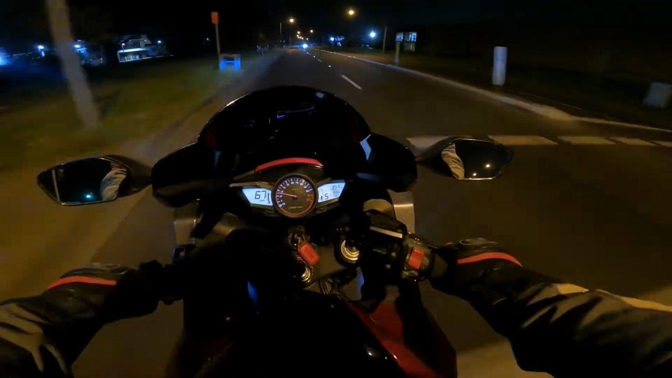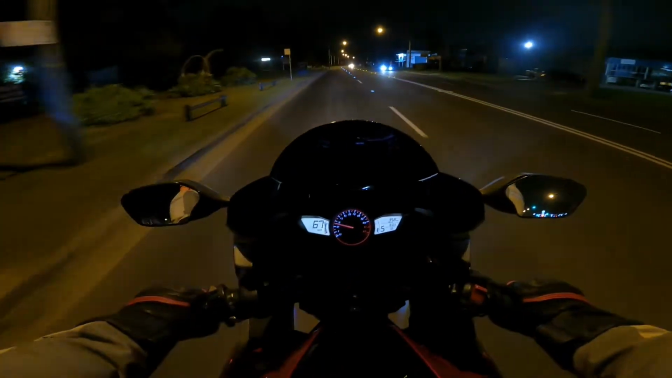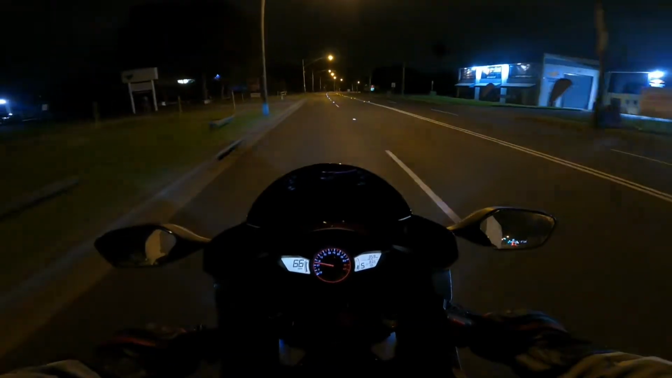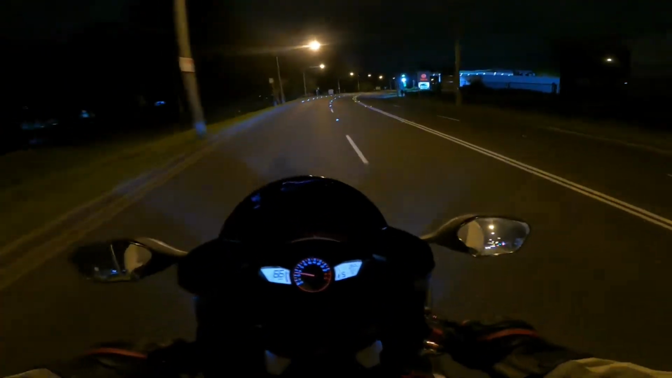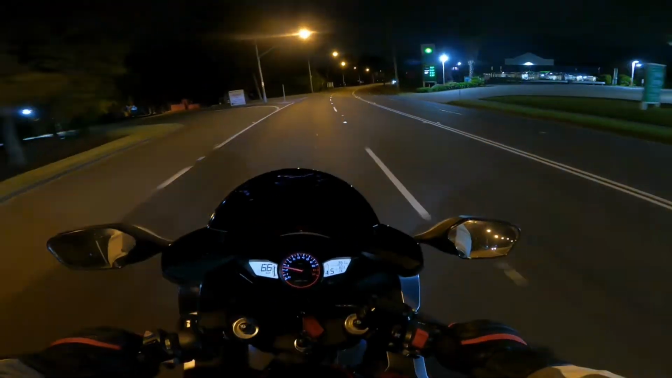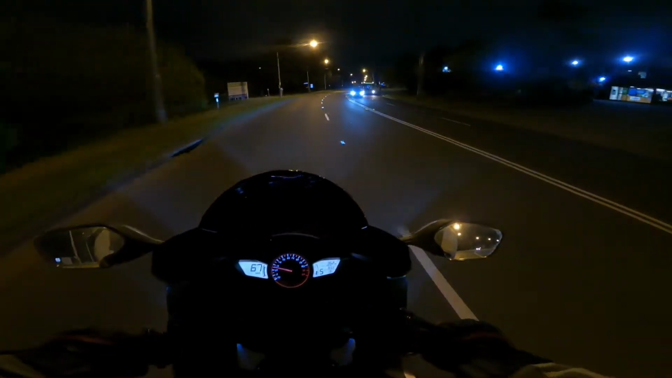Actually, I'm not hating the old bubble again. Yeah, it's not bad. Not so sure about the wind noise because I do have the visor open at the moment. The visor is slightly down now, definitely a bit quieter. And now the visor is fully closed.